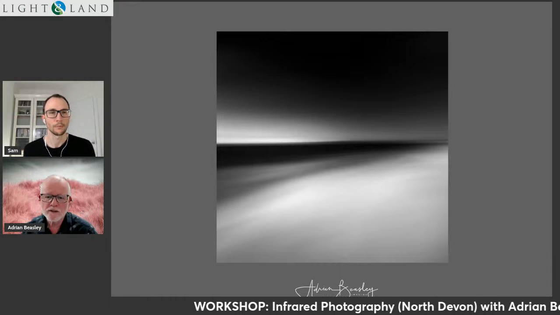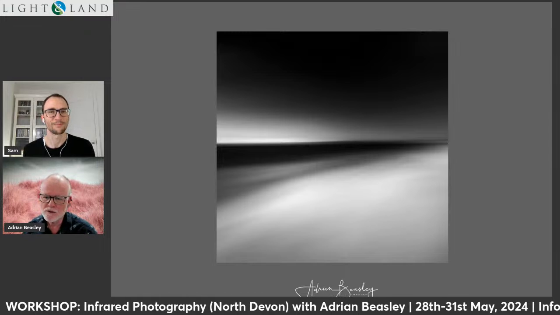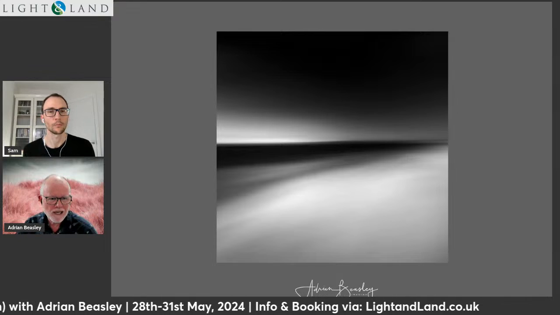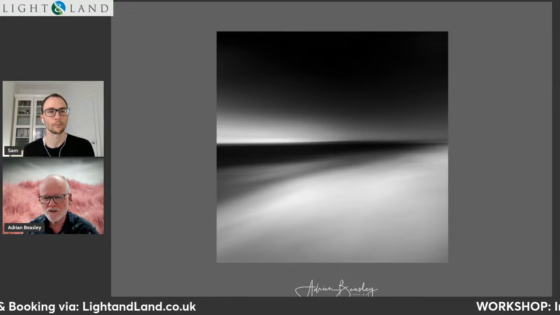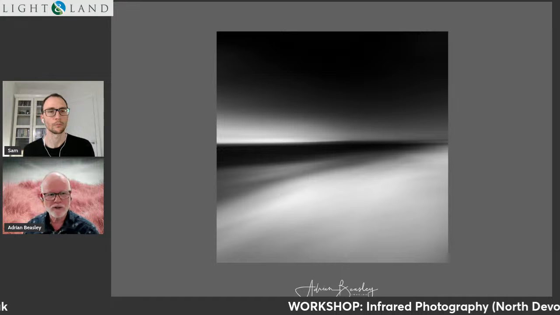I'm walking along the coast, following the horizon as best I can. So this will probably be a 30-second exposure. But in infrared, of course, the water's gone black. It doesn't reflect the infrared. The sand is nice and white, and it's all nicely smoothed out. So you can do ICM in infrared. Why not?